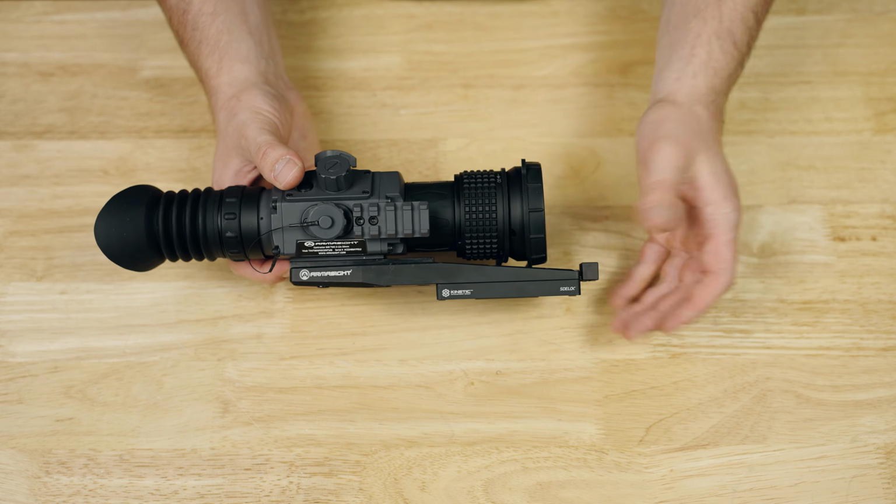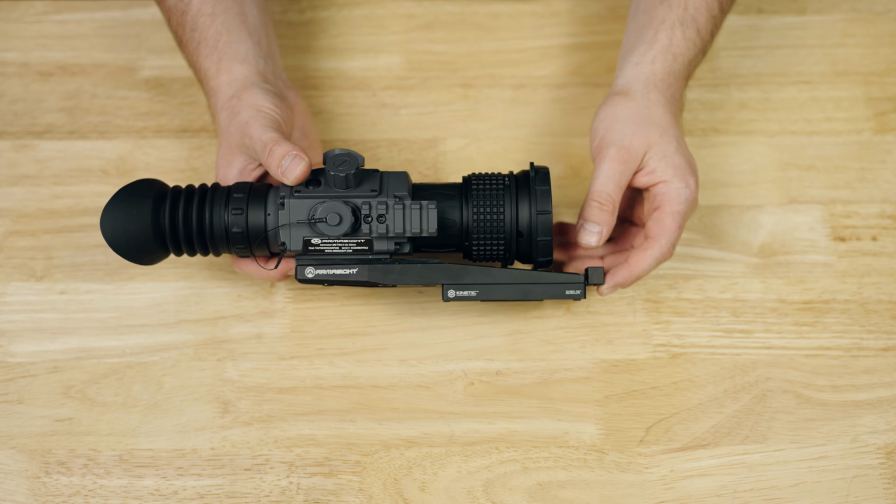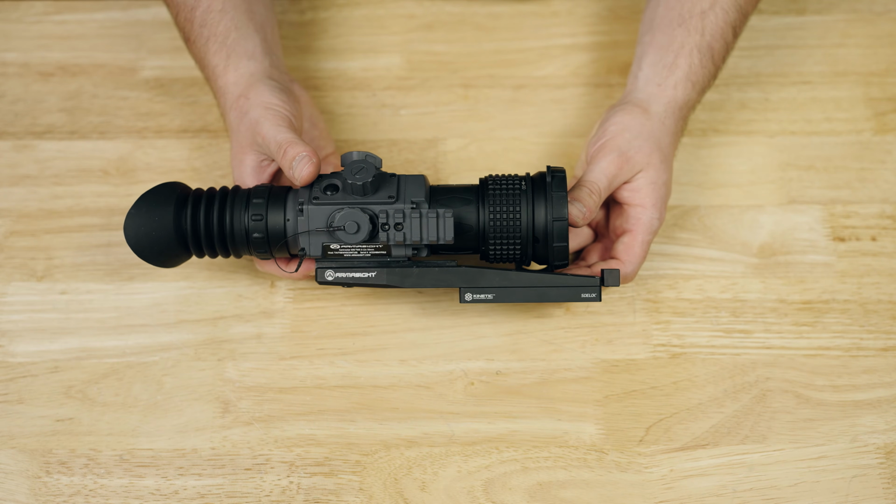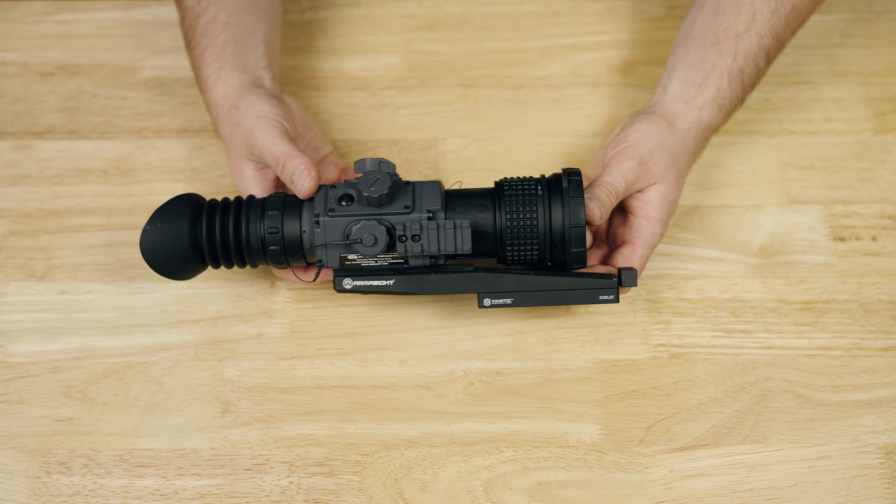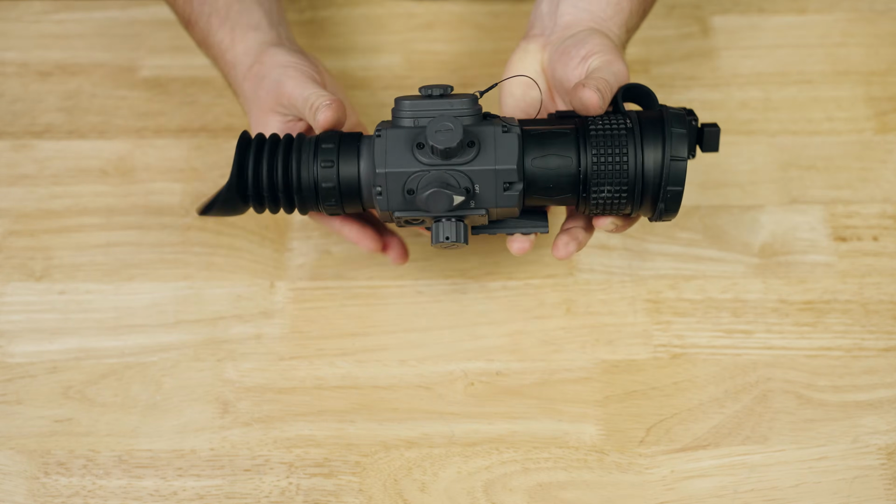I'm going to do a quick repeatability test in this review to see how well it returns to zero, since the QD functionality of this is probably one of the most impressive I've seen to date in terms of a quick detach mount. So I do want to talk about the mount that they include with the Contractor. But without further ado, I'm going to go ahead and do a quick walk around of the Contractor.